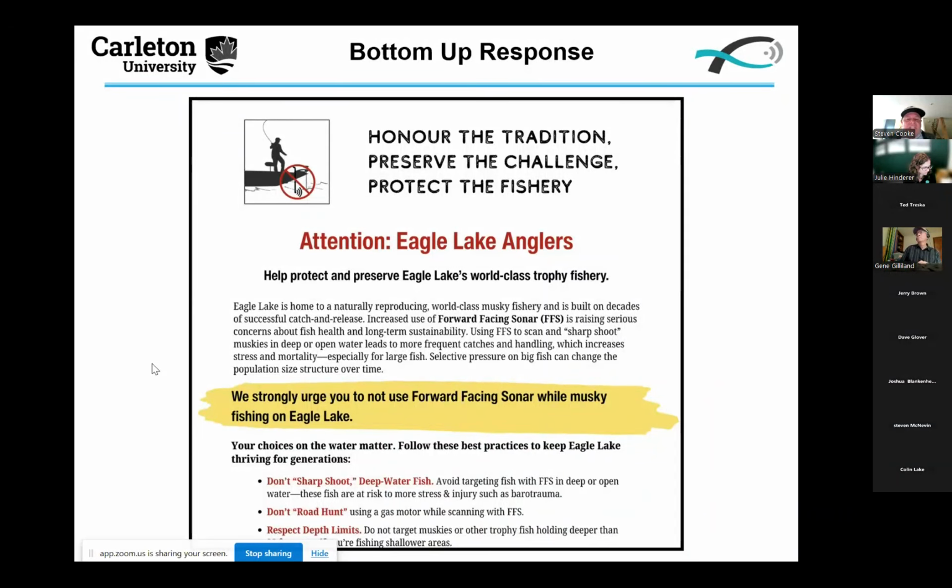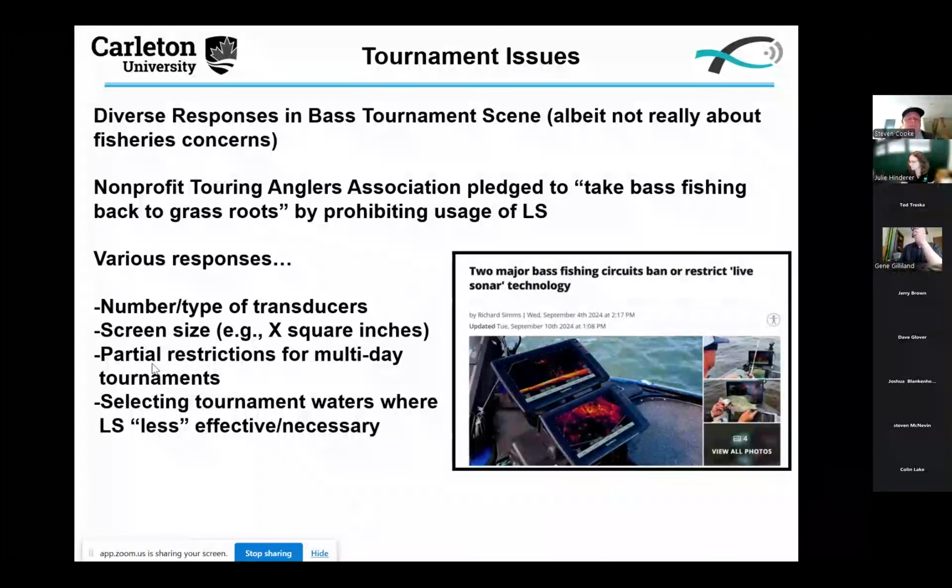So here's an interesting bottom-up approach, the first that I'm aware of, and this has gone as viral as fishy things go. This has gone viral. I think they had 300,000 hits, if you will, or impressions as of a couple days ago. So really making waves. There are some tournament issues.